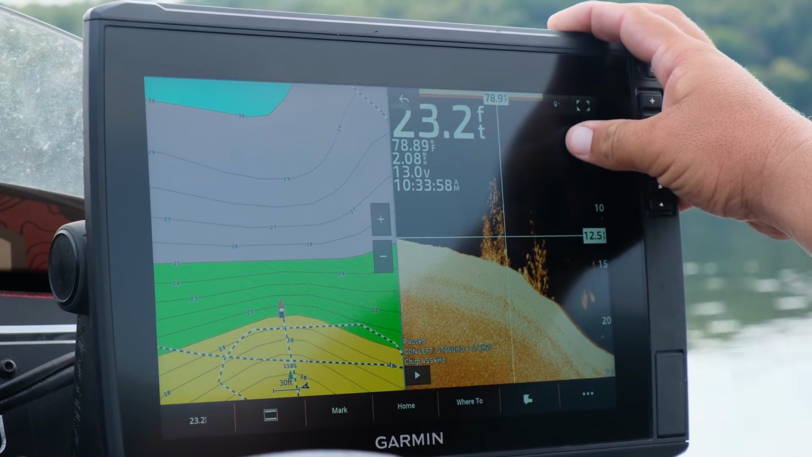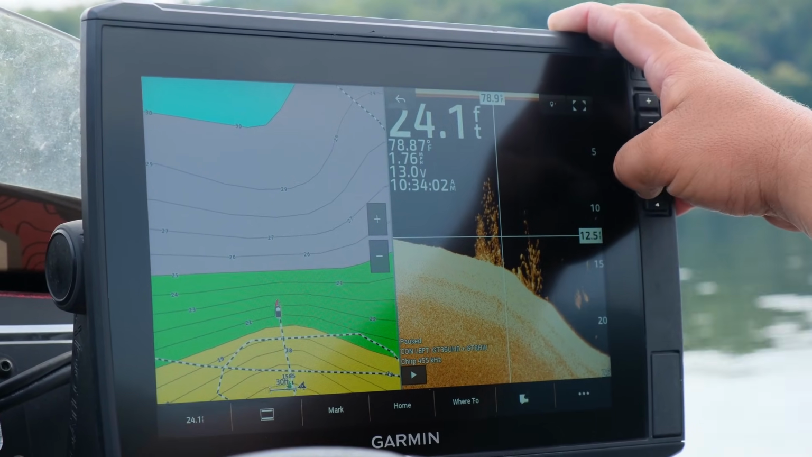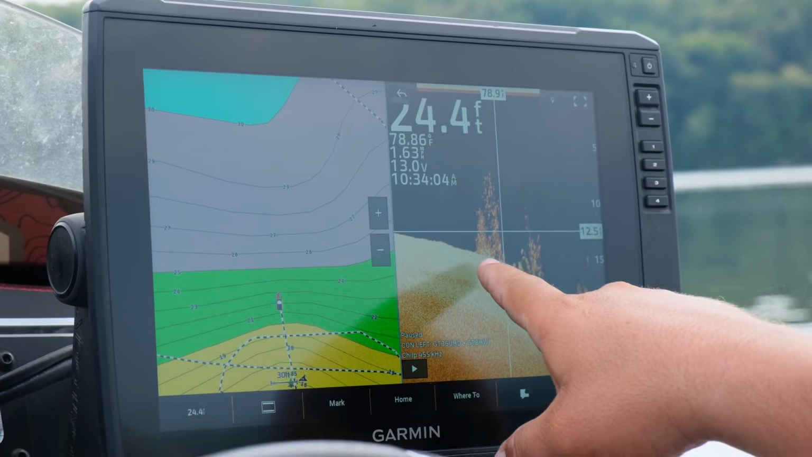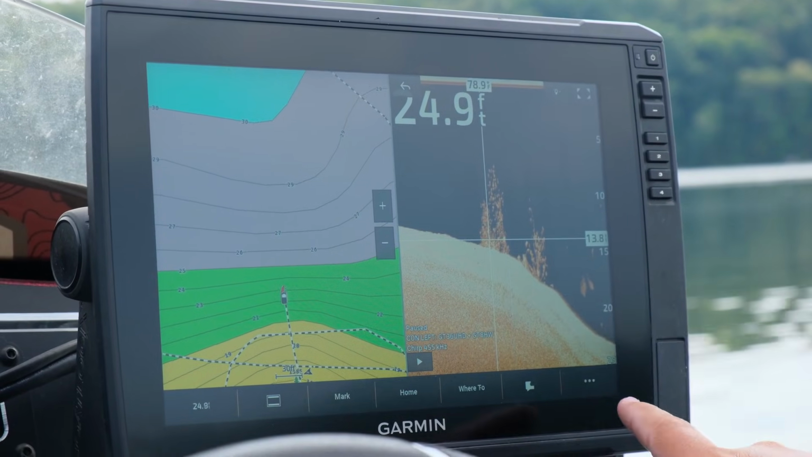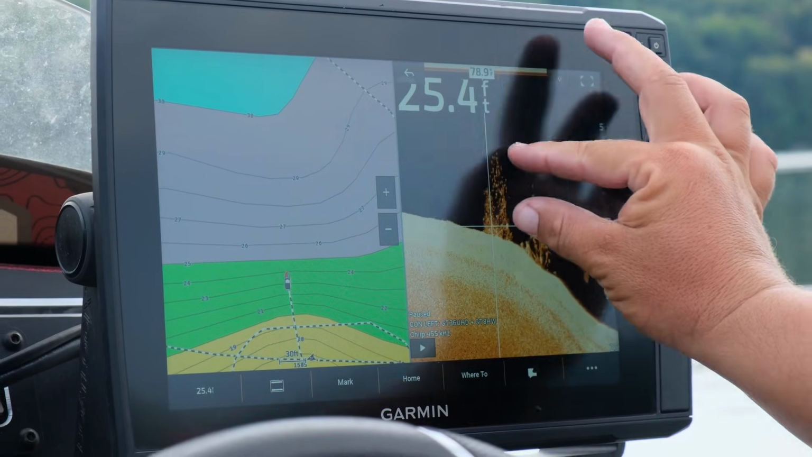So I just went directly over that brush pile again from a different angle, and it really is telling me what is down there. So there's two different brush piles, one a little bit shallower that you can see right here, and one a little bit deeper. And this one right here looks like it's got a bunch of crappie on it.